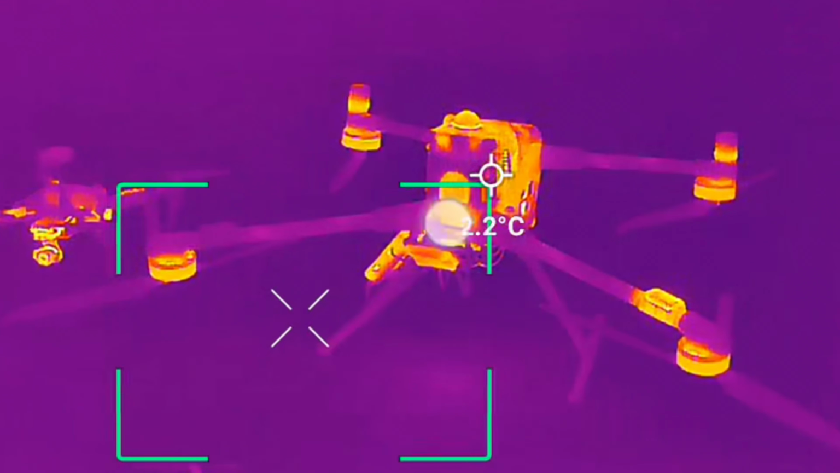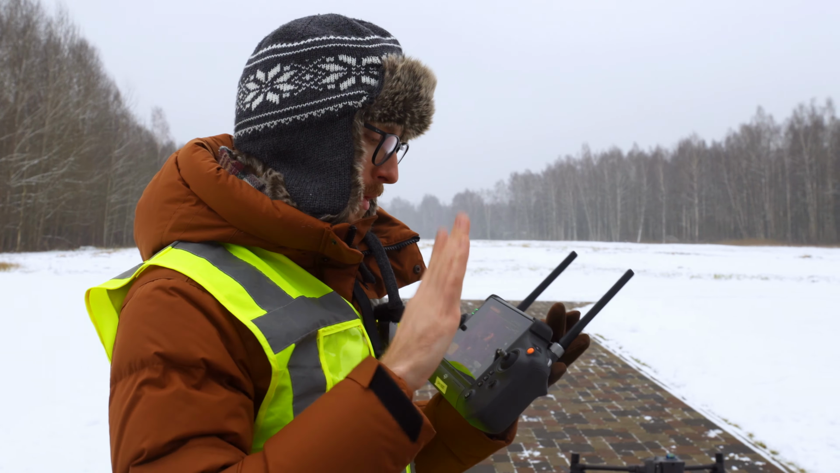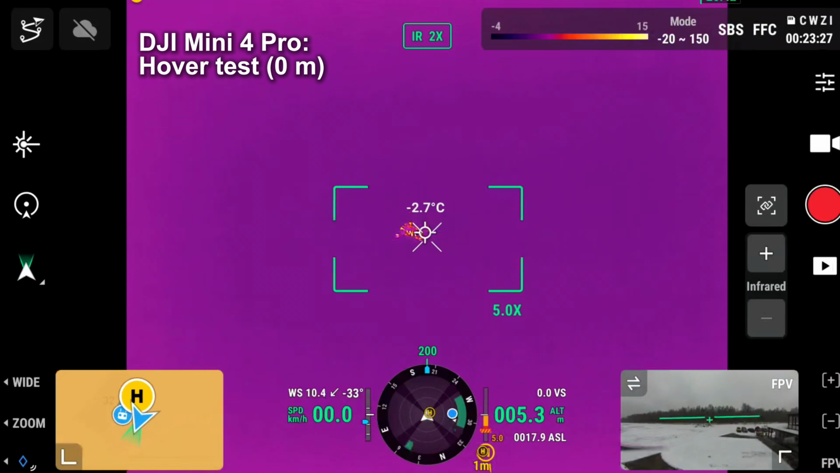So for example, now if we check the DJI M400 drone, at least here it shows that the temperature of the drone's body at certain places is about 3 degrees, so about 3 degrees warmer than the ambient temperature. If we go to the Mini 4 Pro drone, then at some points it's 5 degrees, 6 degrees. Because this drone is quite small, it's really difficult on the thermal camera to pinpoint exactly the temperature of the motors, but for sure we can see it now. The motors have heated up quite a bit more.